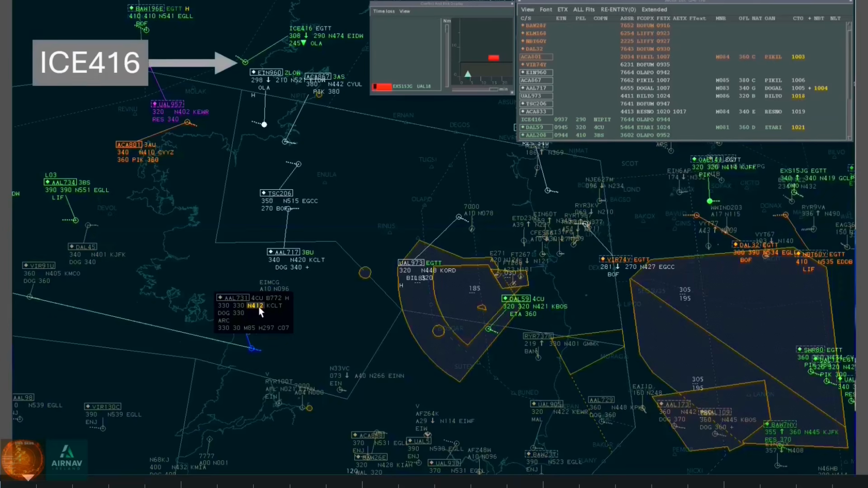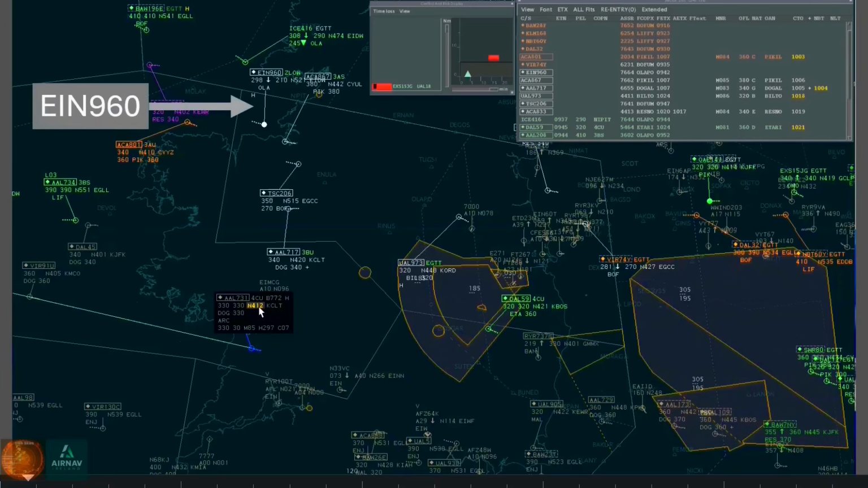Traffic-wise, within the sector, from the west we're showing ICER 416 inbound Dublin via Olapo, passing flight level 308 for flight level 290, and working Scottish but about to be transferred to us. Shamrock 960 inbound to Dublin via Olapo, passing flight level 298 for flight level 210, at 521 knots, and the H symbol indicates that the aircraft is locked on a heading.